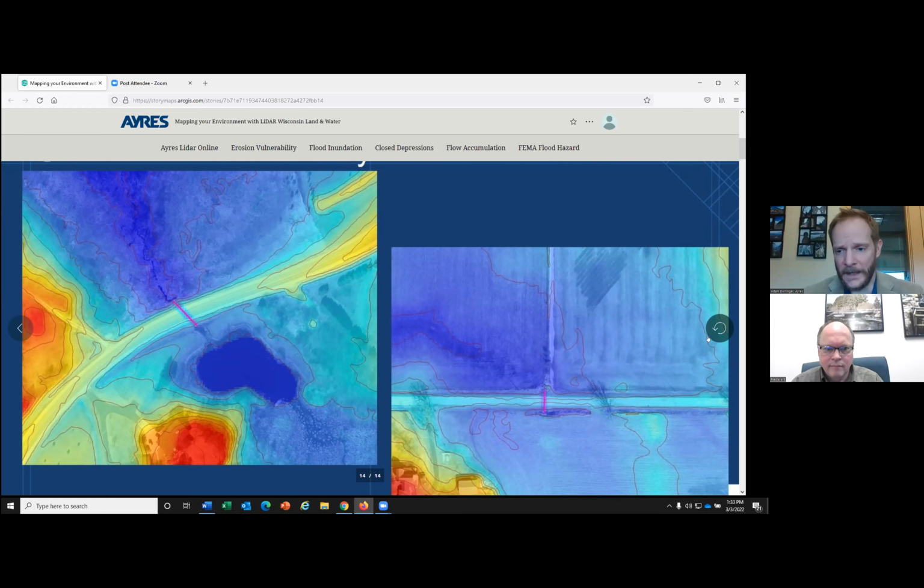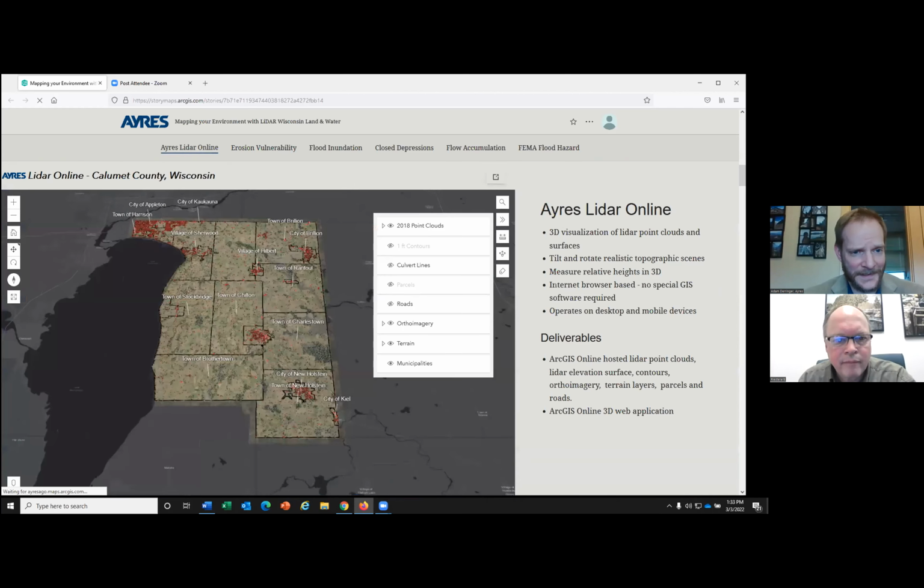So I believe with that, Bruce is going to show you a tool that we built. I really like this tool. It's called ArcGIS Online. We created a LiDAR online viewing app, and this is going to help people understand LiDAR data. It is a 3D data set, but we're all used to looking at maps in 2D. This is one of the first projects that Bruce and I had the opportunity to work on when he retired to Ayers.